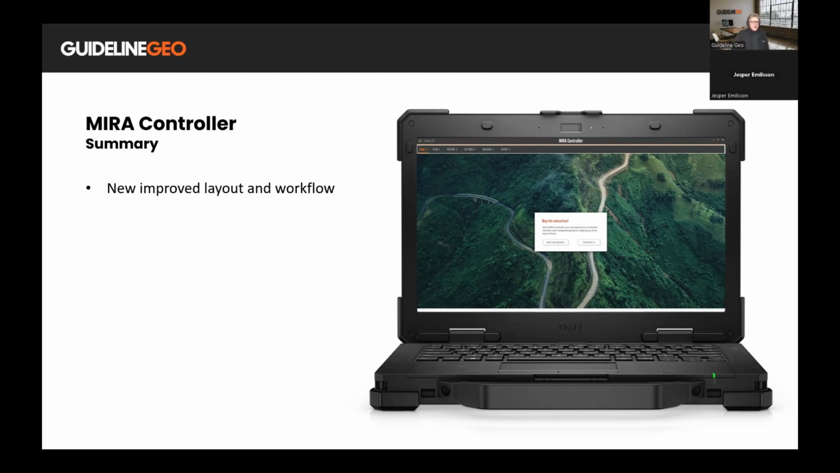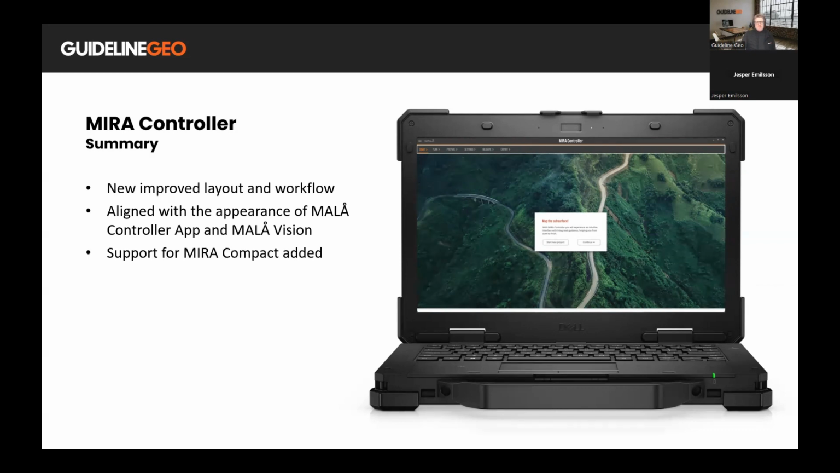So as mentioned, we have improved the layout and the workflow. We want you to be able to reach your results as fast and easy as possible. So there is a very clear and very easy and intuitive workflow to work through when you're both planning and surveying. As I mentioned, aligned with the appearance of MALÅ Controller app and MALÅ Vision, support for MIRA Compact. We have also improved support for positioning offsets. I will get back to that in a short while.